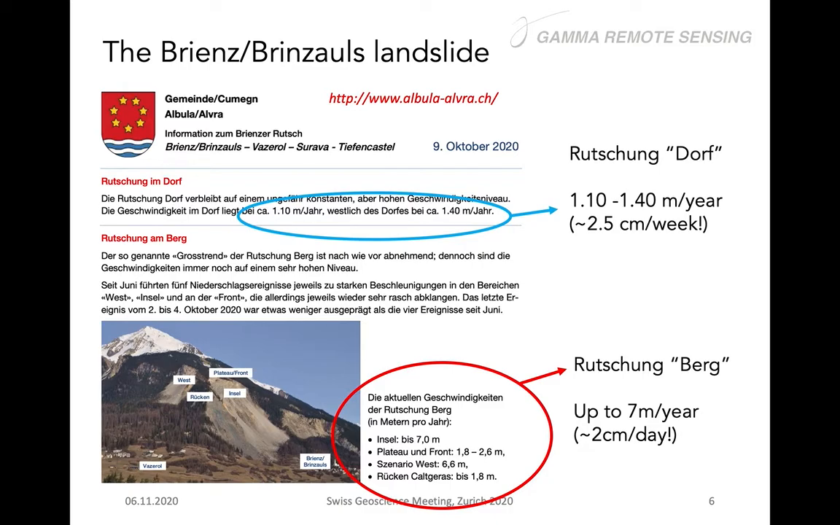So one is called the Rutschendorf, which has velocities up to, at the moment, 1.4 meters per year, or, seen in a different way, 2 centimeters per week. And then the Rutschenberg, which is much faster locally, up to 7 meters per year, or 2 centimeters per day. And you see the topography is very steep, and some areas are covered by vegetation, and in some cases also some snow, as you see here on the top. But of course, going towards the winter, you might have snow.